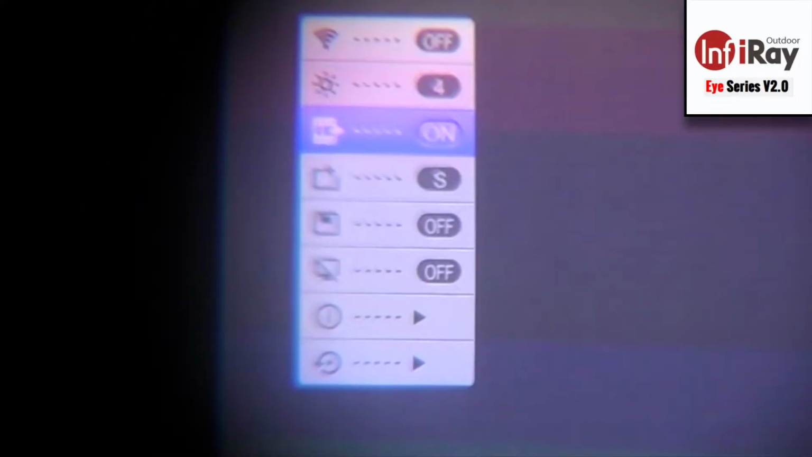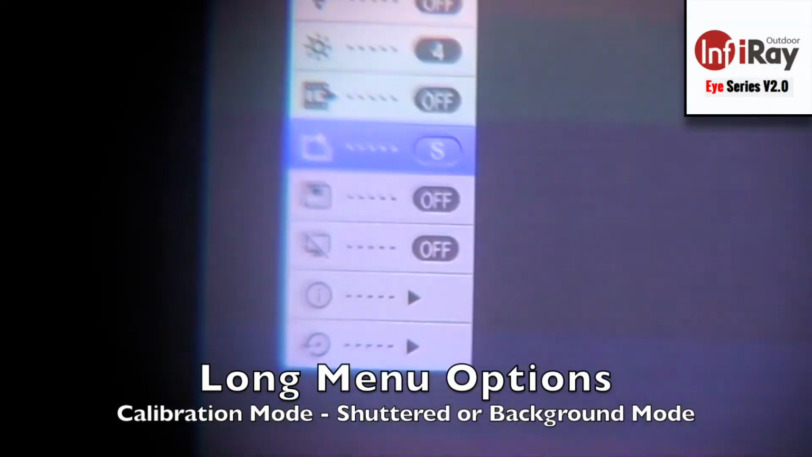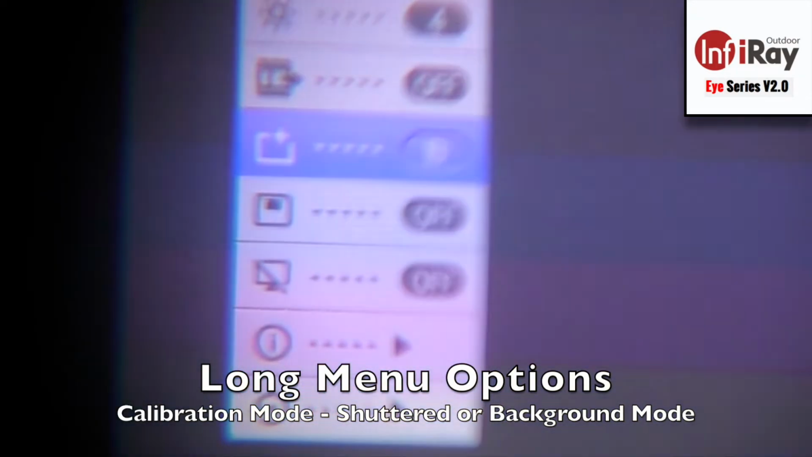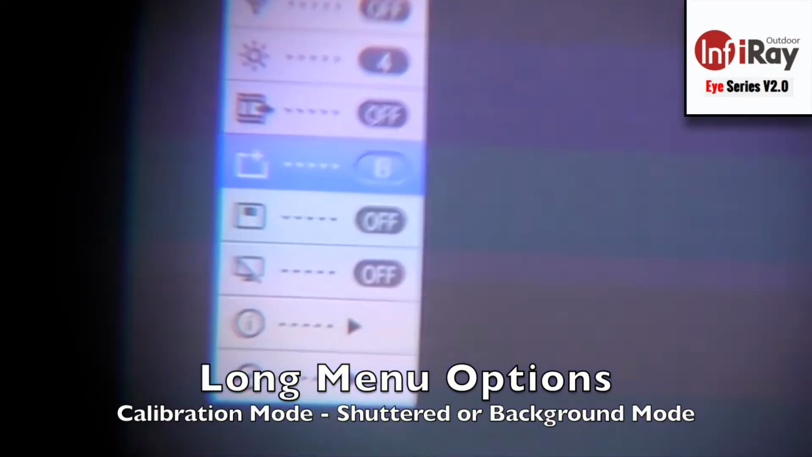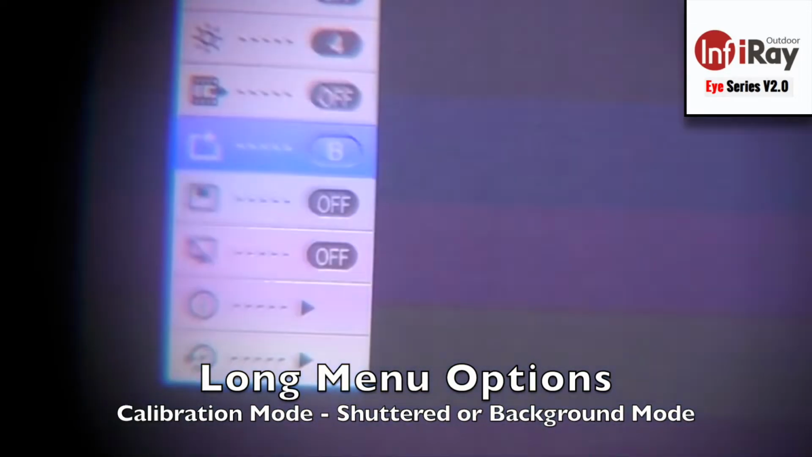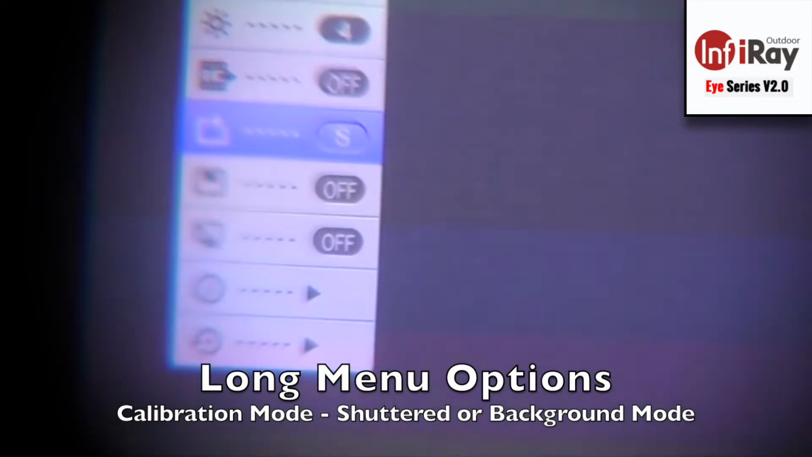Next icon down is going to be your calibration mode. You have shuttered, which is S, or B for background. The B selection is going to require you to cover the lens cap, whereas S is going to run auto, so you won't have to use the lens cap when a calibration is performed.